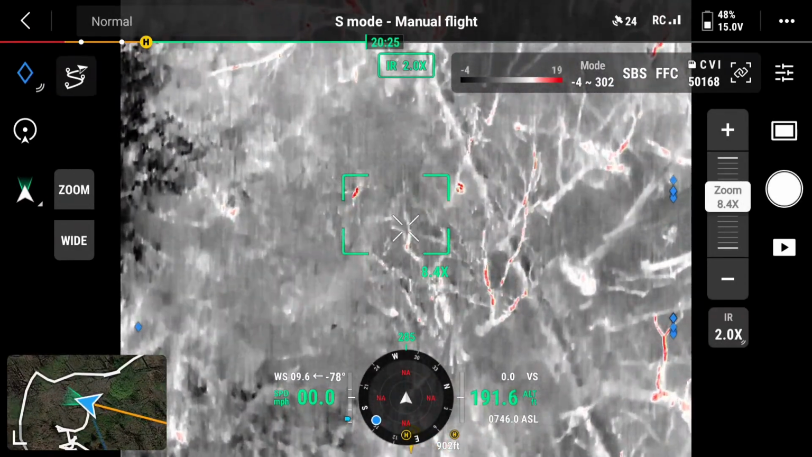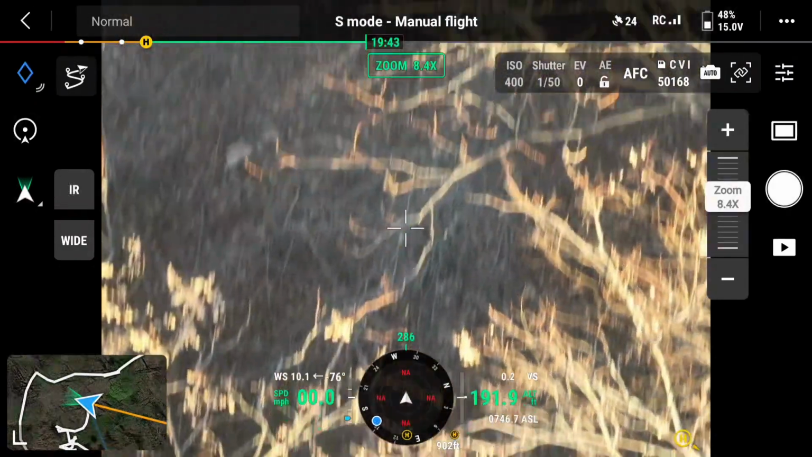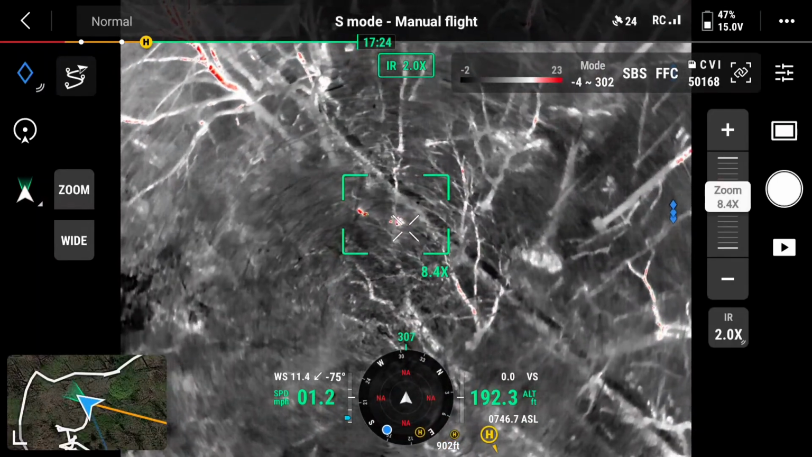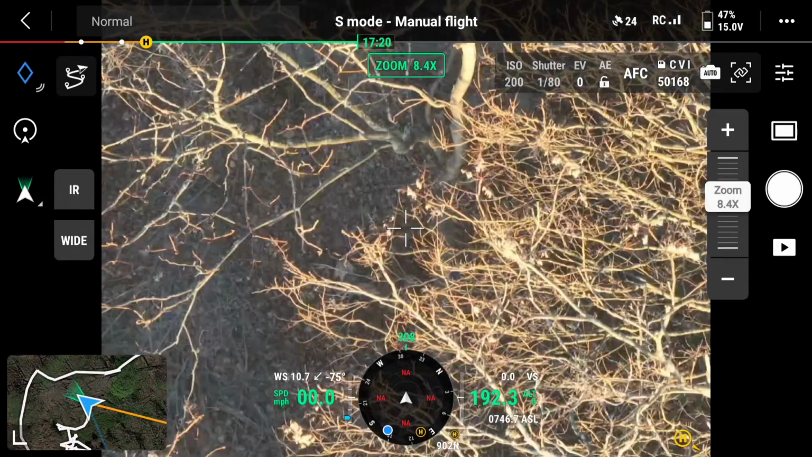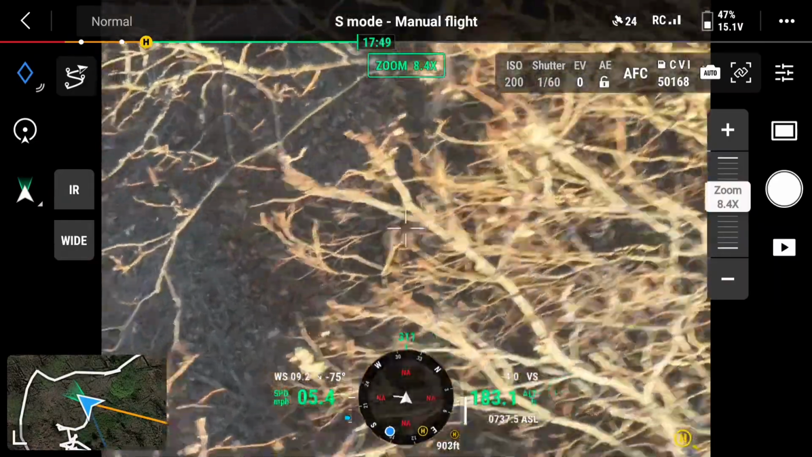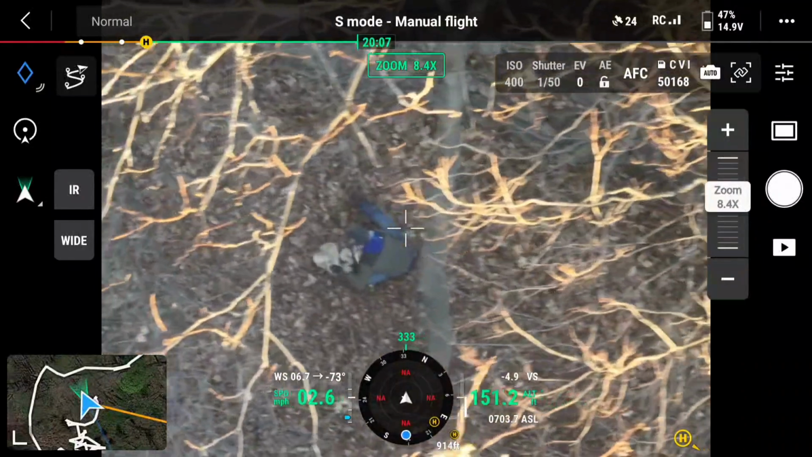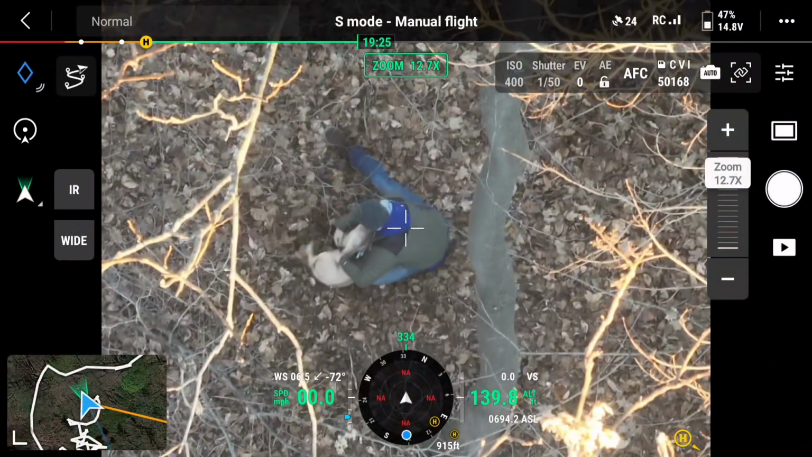He's coming. He's coming, Tim. He's circling you. He's like 5 feet from Tim. 2 feet, 3 feet. Boom! He's got him. Hi, baby. He's got him.